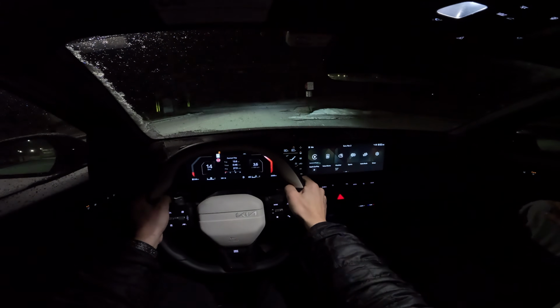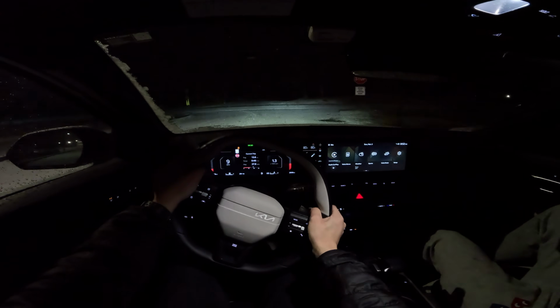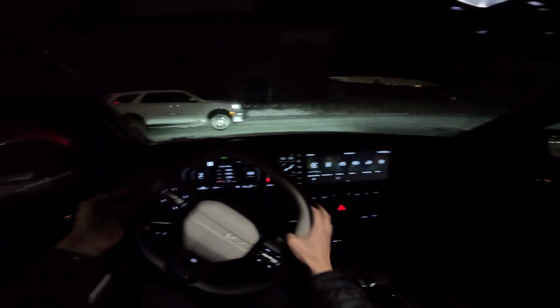It definitely lets you put more power to the ground. So it does definitely reduce that traction management system cutting back power. That's good to know, actually. If you are in some stickier snow situations, this might be more beneficial for you to use to get out of it.